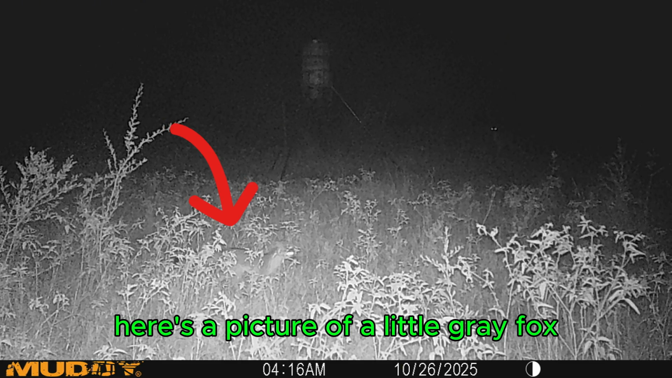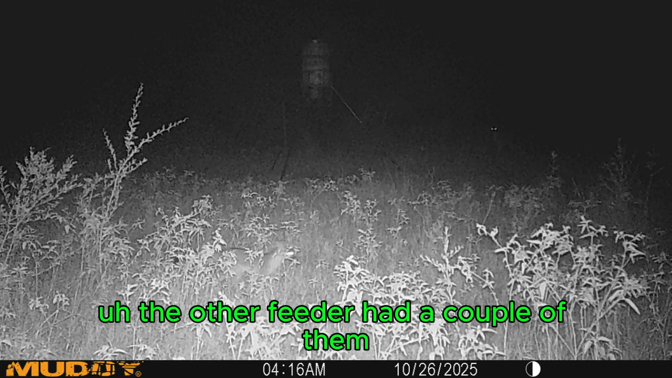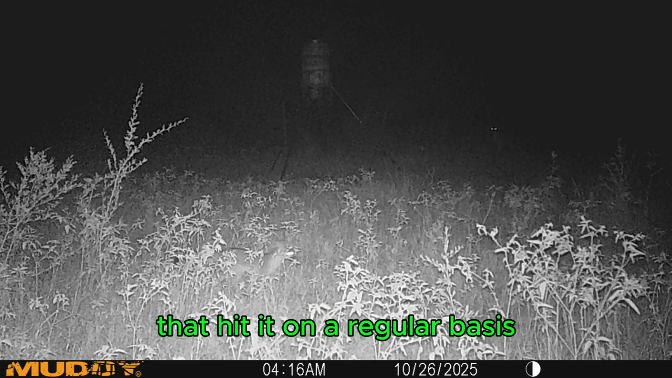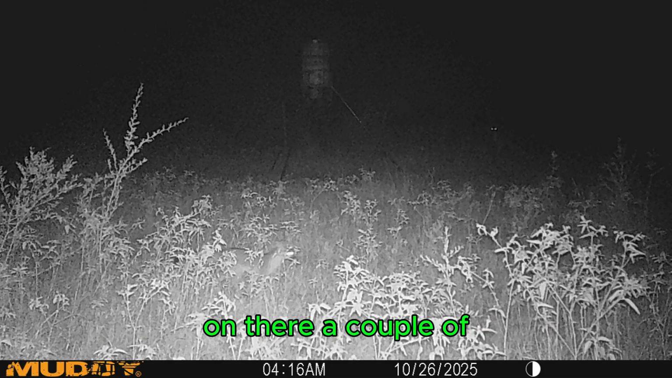Here's a picture of a little gray fox. He's right down close to the camera there. The other feeder had a couple of them that hit it on a regular basis, but I got a picture of that one on there for a couple of photos.